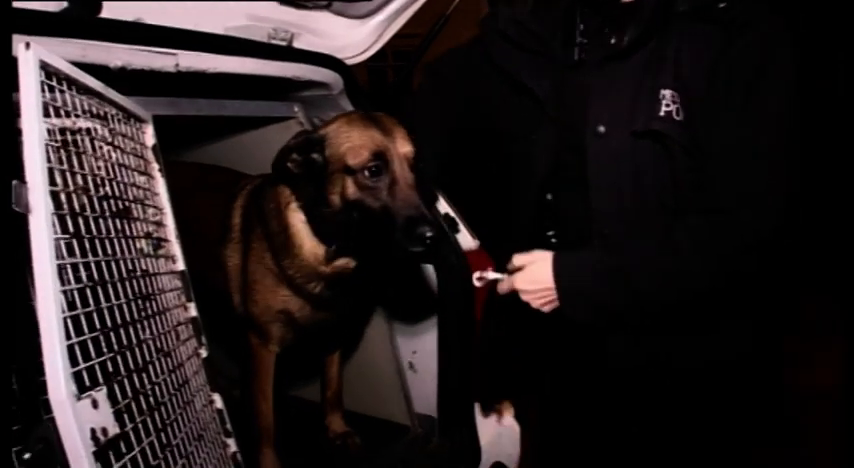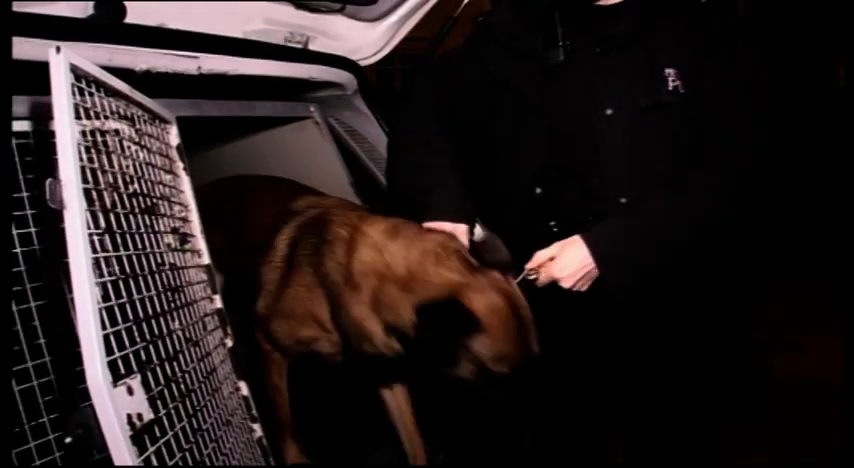The chap who's run off from officers, believed to have gone down one of these alleys. I know officers have already gone down, but I'm going to take the dog down there and have a look anyway.